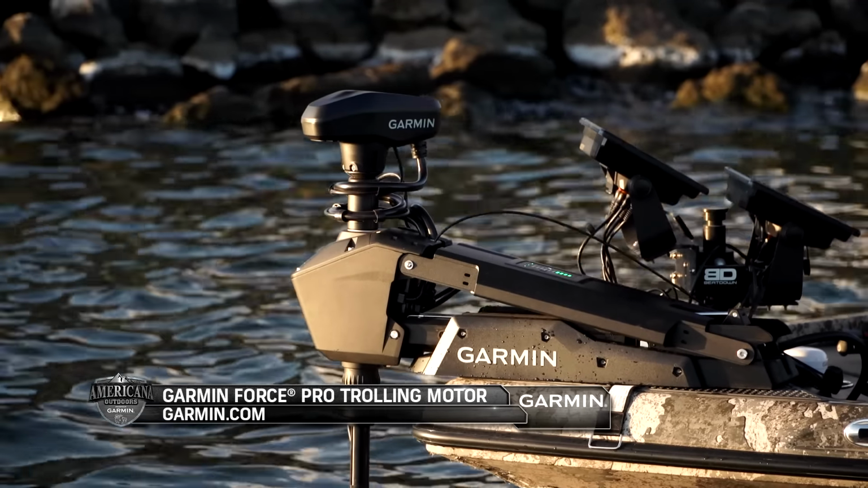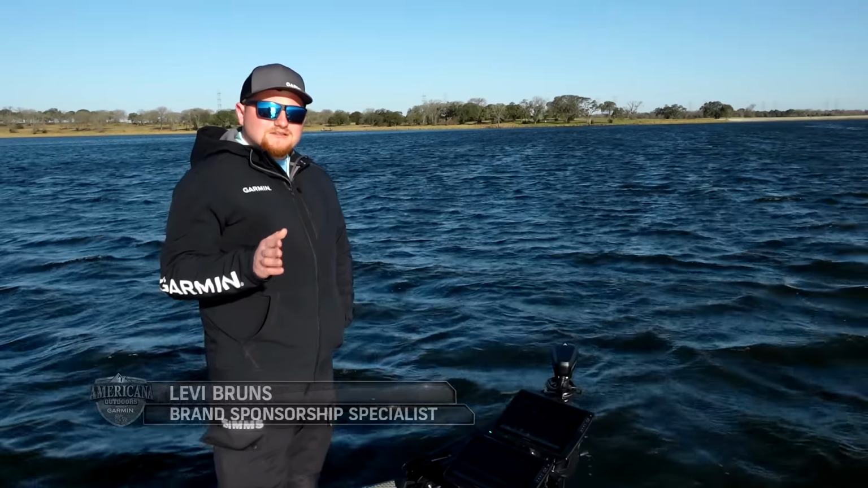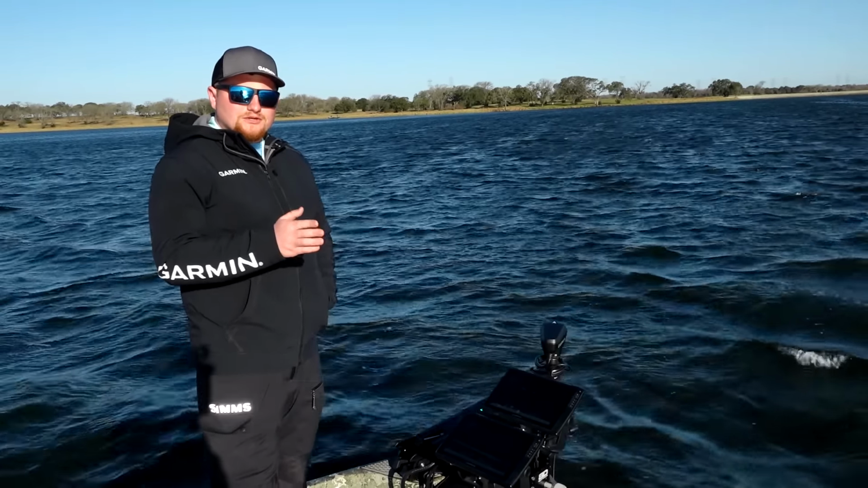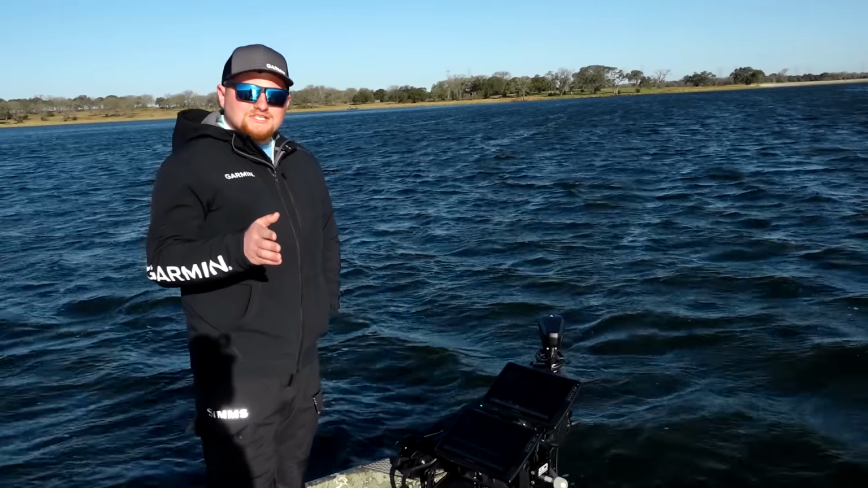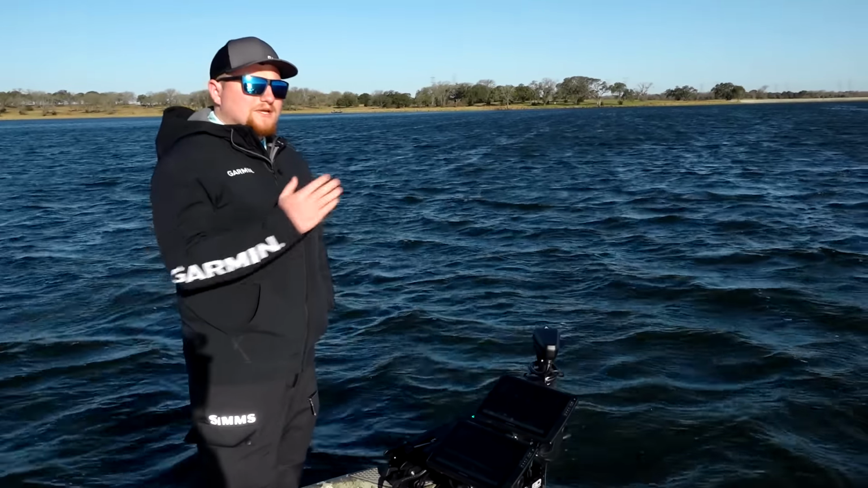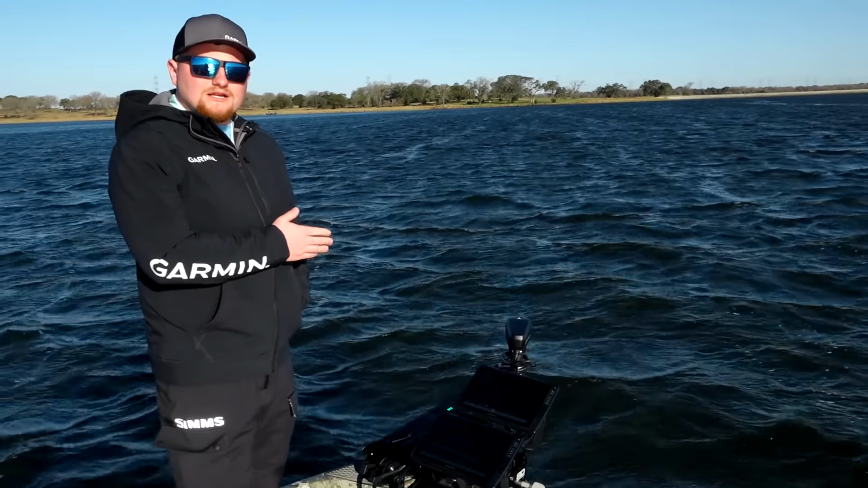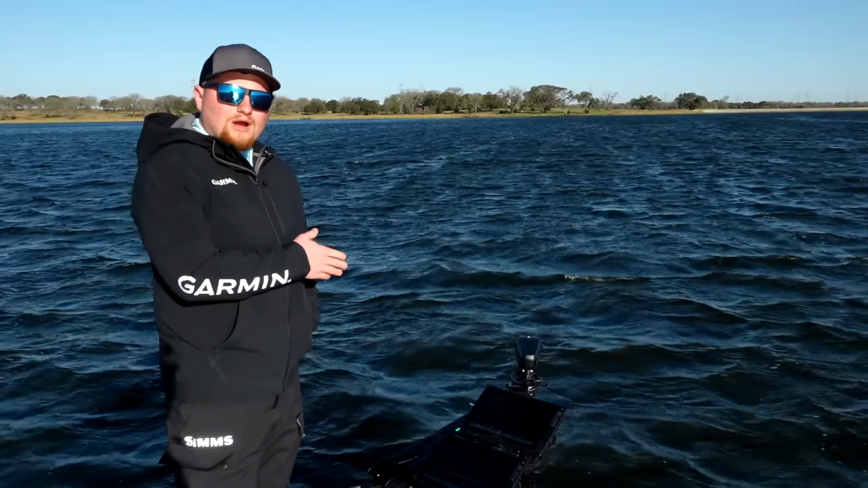All right, so we're out here today putting the new Garmin Force Pro trolling motor through its paces. It's probably gusting around 25 right now, and that reverse thrust on this motor is crucial. It's reducing our motor activity without affecting our position accuracy, which is super important because the motor needs to make sure that it's always in the right position no matter what conditions we're in, but it's also not going to utilize the motor unless it needs to. It's going to make the motor quieter as well.